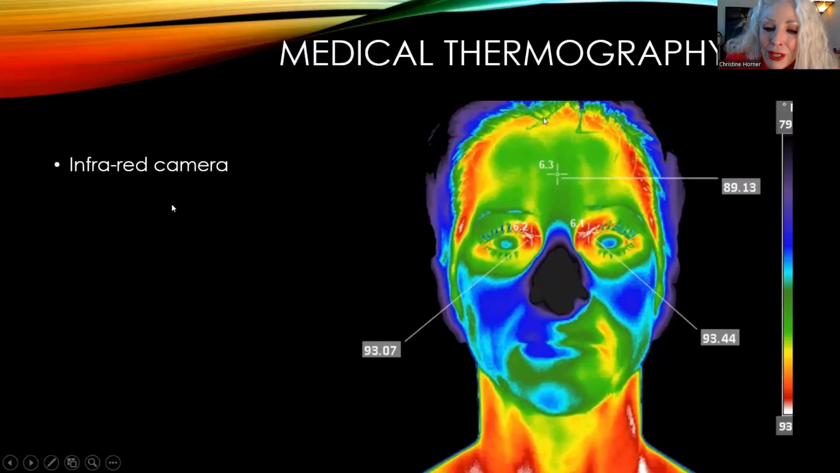Okay. So as I said, most people who have had medical thermography done tend to be still very confused about exactly what it is and what it shows. And that's because medical thermography is something that gives us completely unique information that no other test does. It's considered a physiological test, not an anatomical test. All the other kinds of tests that we have or scans for the body are anatomical.